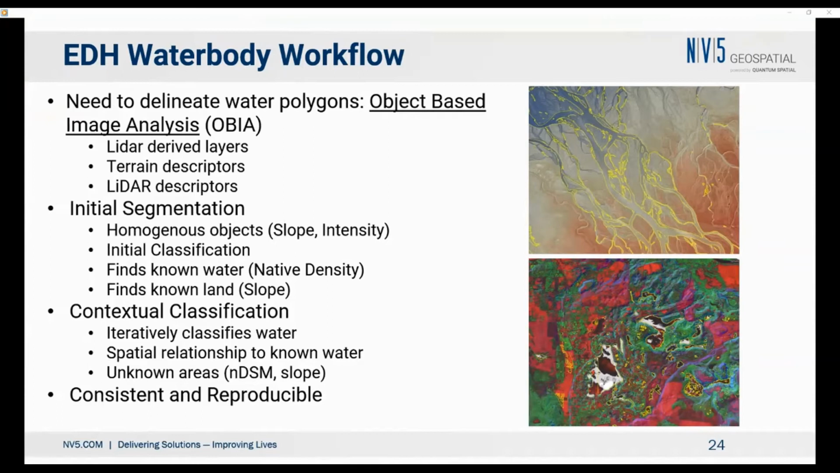Those segments utilize the intensity and the slope, and allow us to consistently delineate the water land edge in an automated fashion. So given the examples on the right hand side, we can see that they are quite complex water channels that we're able to delineate accurately using this type of analysis. And we found that this is both consistent and reproducible over large areas.